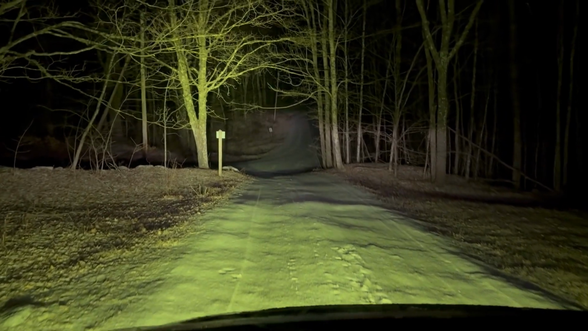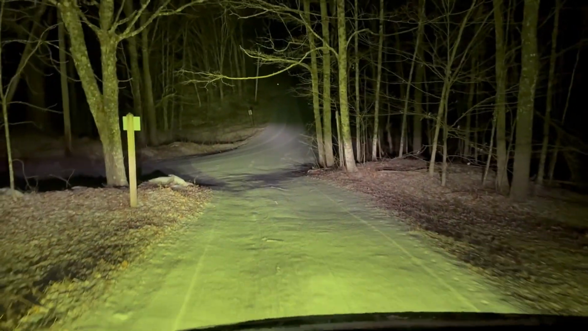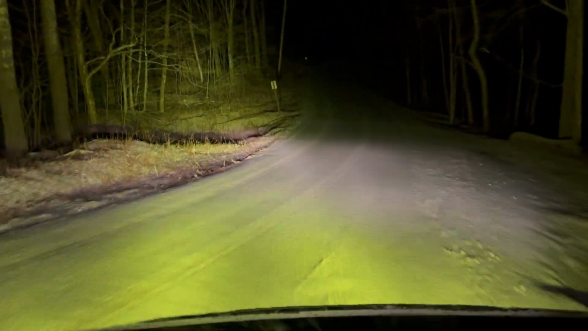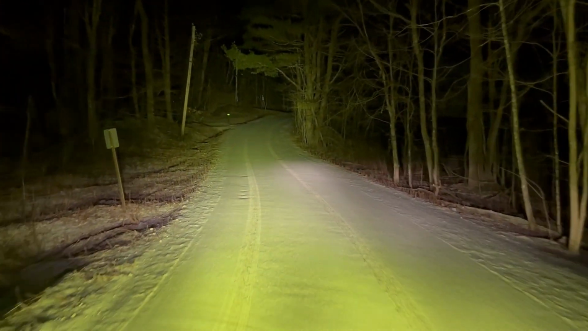Now I am just cranking my amber lights to get the heck out of here. Yeah, this road is a little something. But those amber lights that I installed myself, by the way, they are so awesome. They just light up the treetops. They light up so much more than my high beams do.